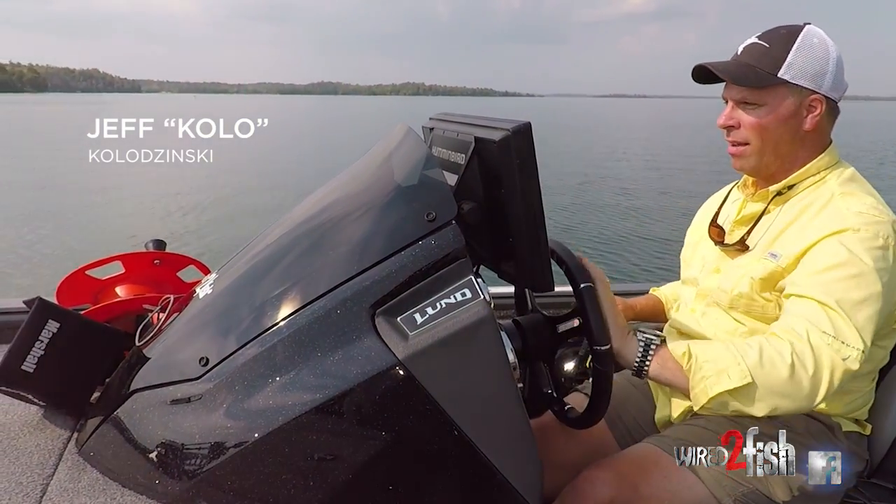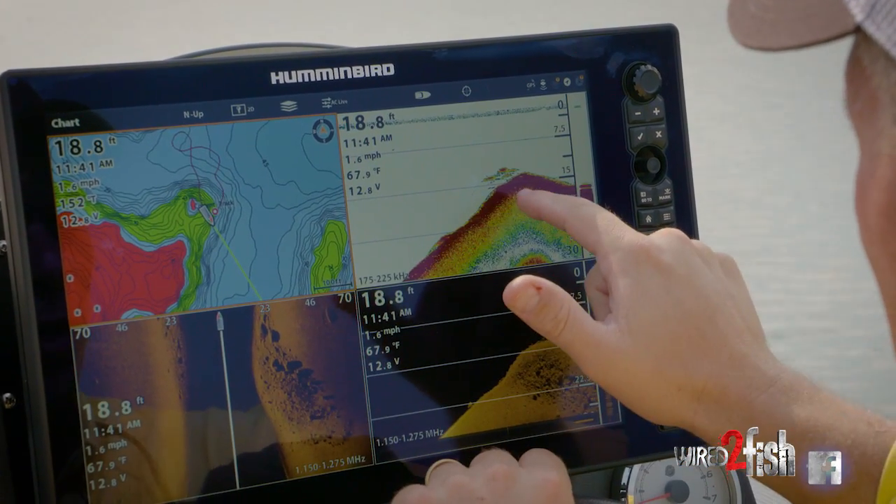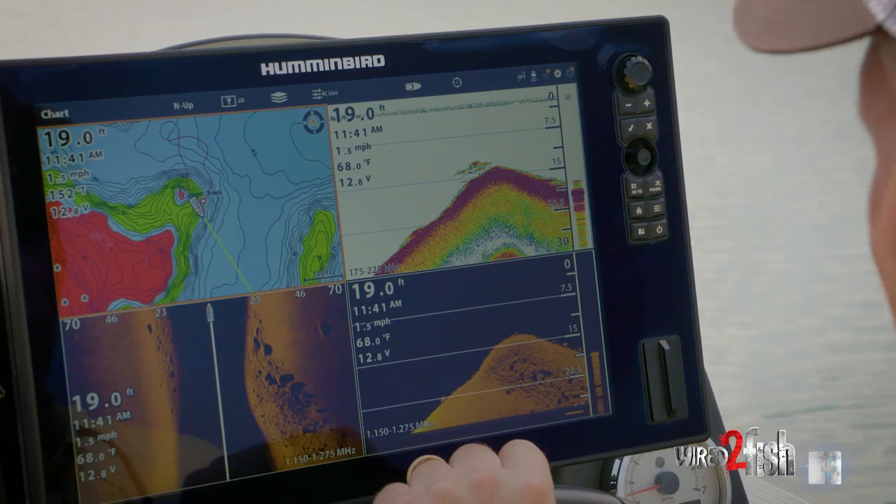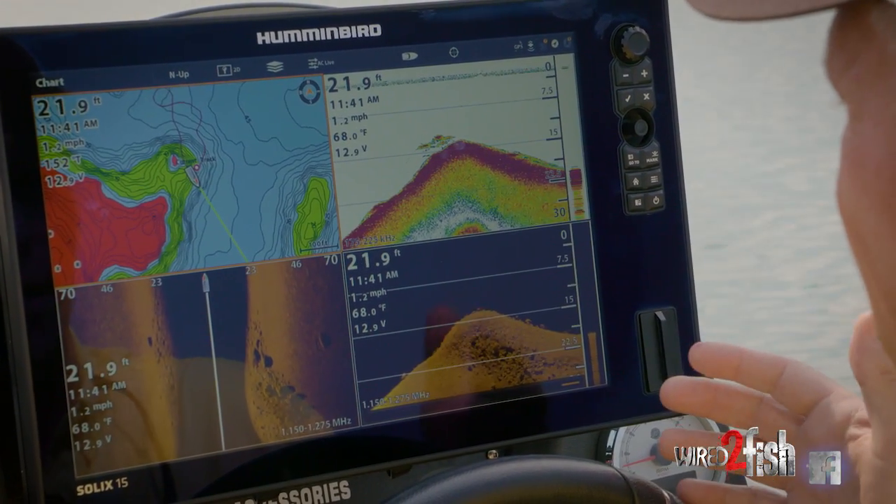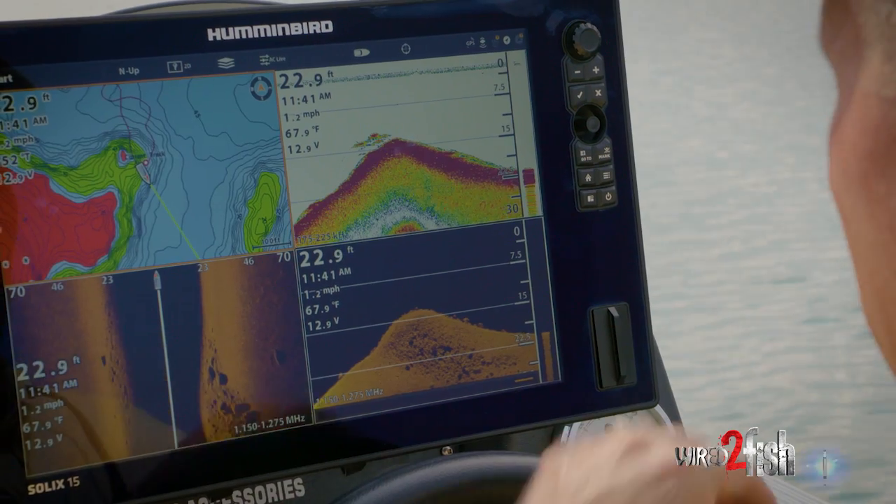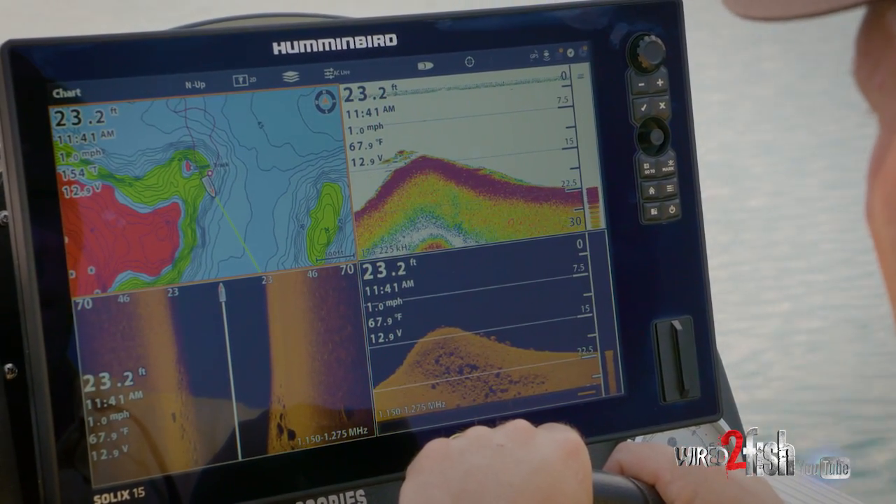There they are. So if you look at the boulders there, great cover for fish, great structure, and here are the fish on there. They're strong marks, they're probably right underneath the cone angle. They're probably game fish. My guess is bass, but I guess the really only way to know is to drop a camera down there. So I think we're gonna do that.